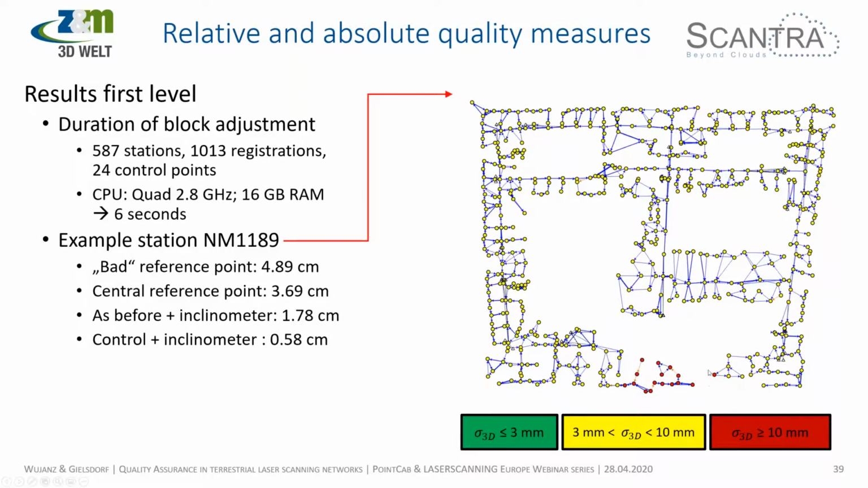But what is interesting to point out is that there are a couple of red stations left, where the error is larger than 10 millimeters. I think the largest remaining error is about 11 millimeters. But in this case, that was a room that wasn't really of importance, where they stored furniture. So the client said everything's fine, and that was the end of it.